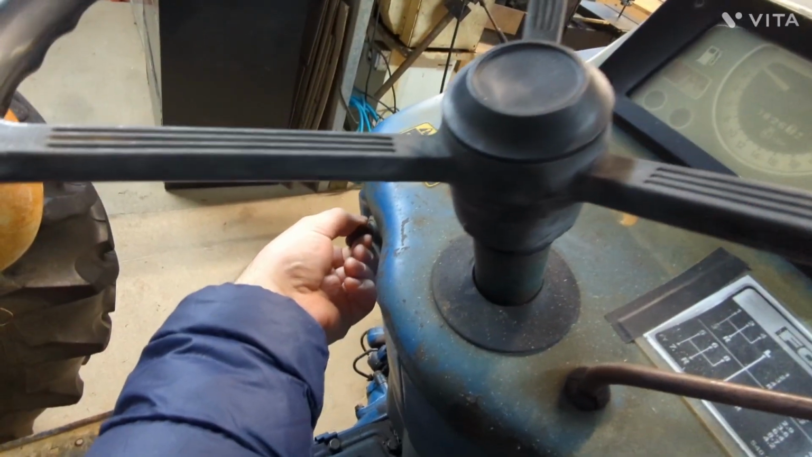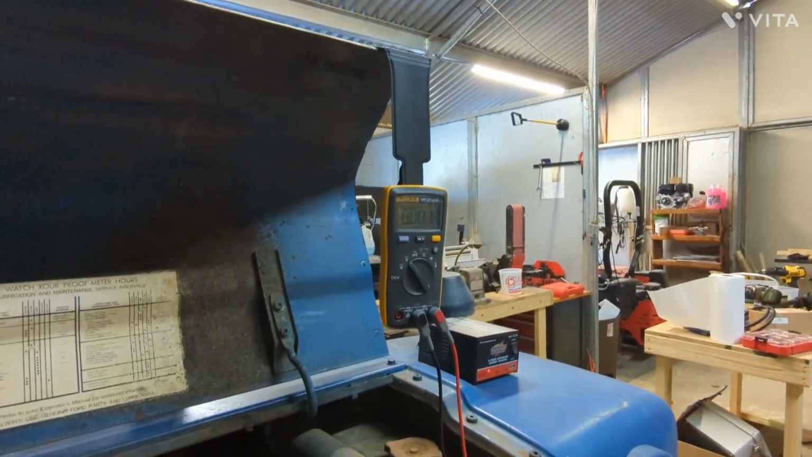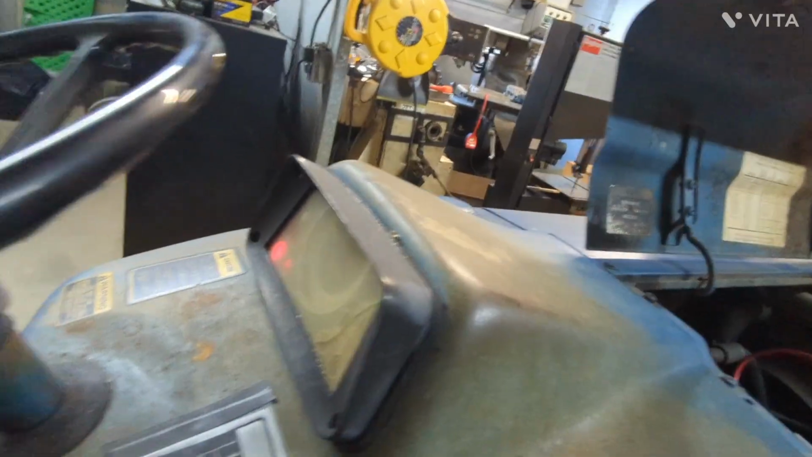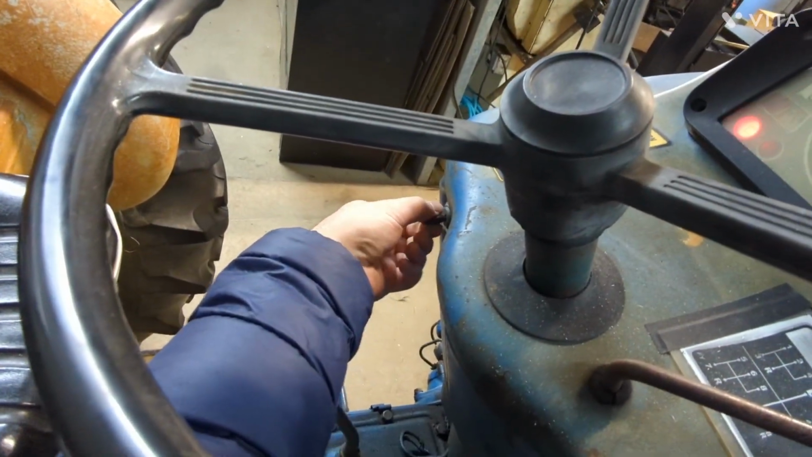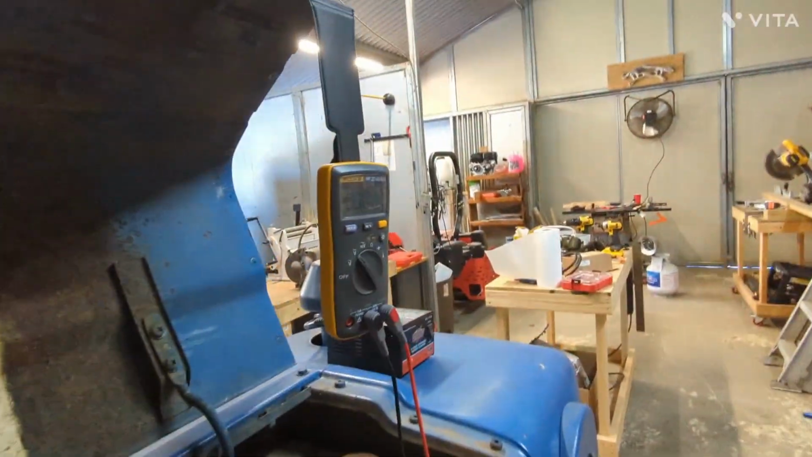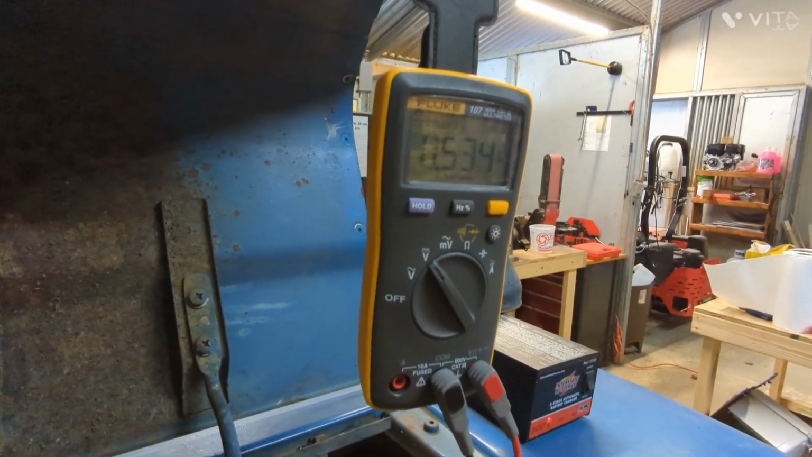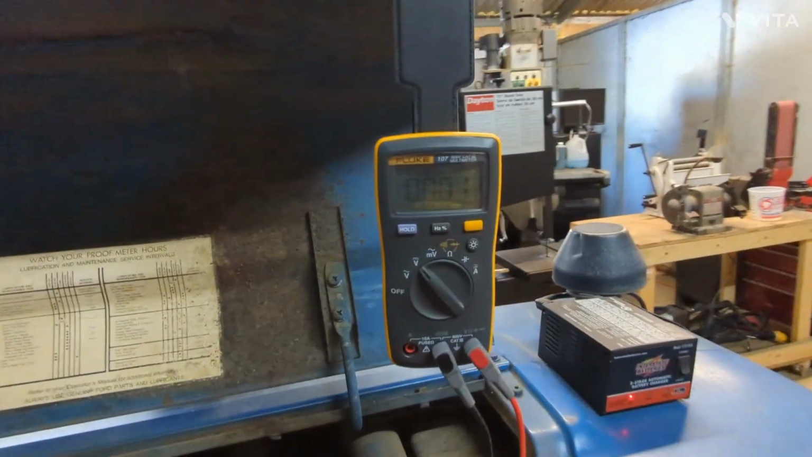I think the key just has 3 positions, so that's nothing there. Then the next position is starting, I think. Wait. Oh wait, it's got a position there. So maybe it's 4 positions. And then starting. And it looks like you got half a volt.